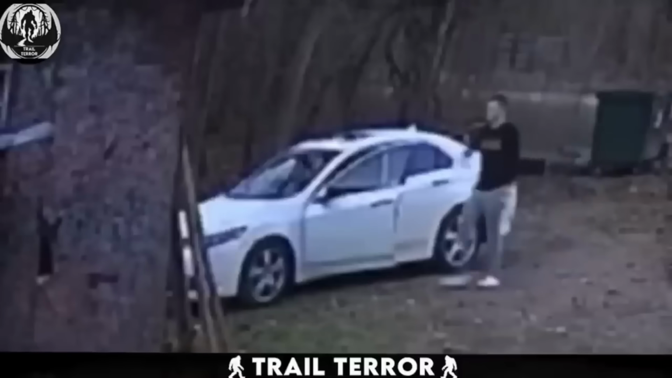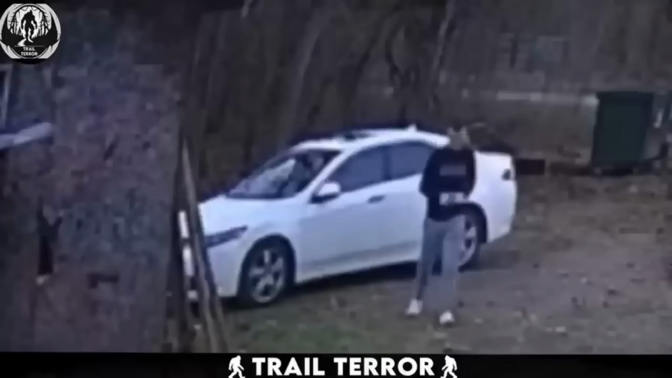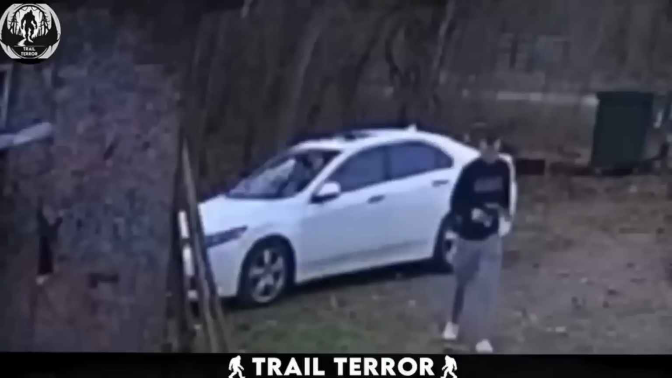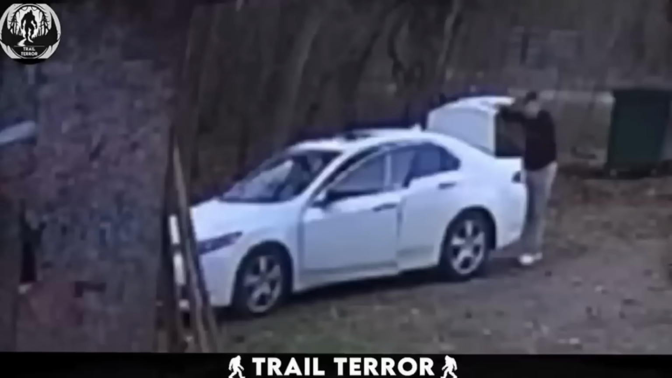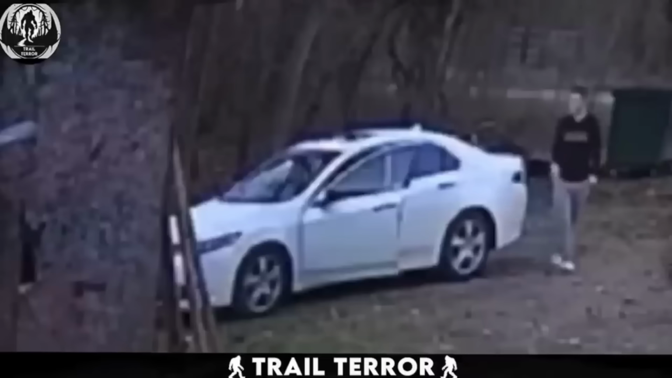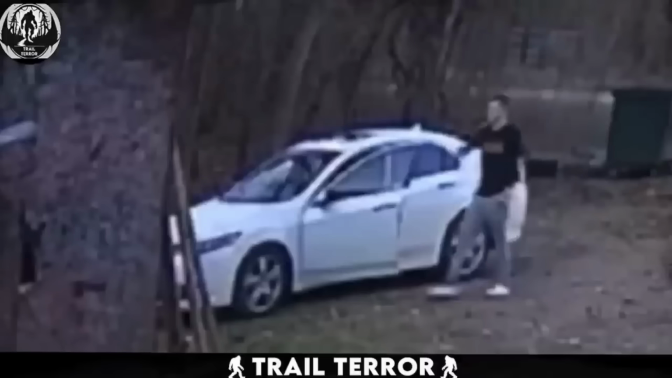Encountering such a humanoid entity in the forest is undeniably chilling. What adds an extra layer of fear to this encounter is the unknown motives behind these creatures' actions. The lack of understanding about their intentions raises concerns, leaving us to wonder if their presence might not be entirely innocent. I am not sure about you, but I would not be hanging around that place anymore.